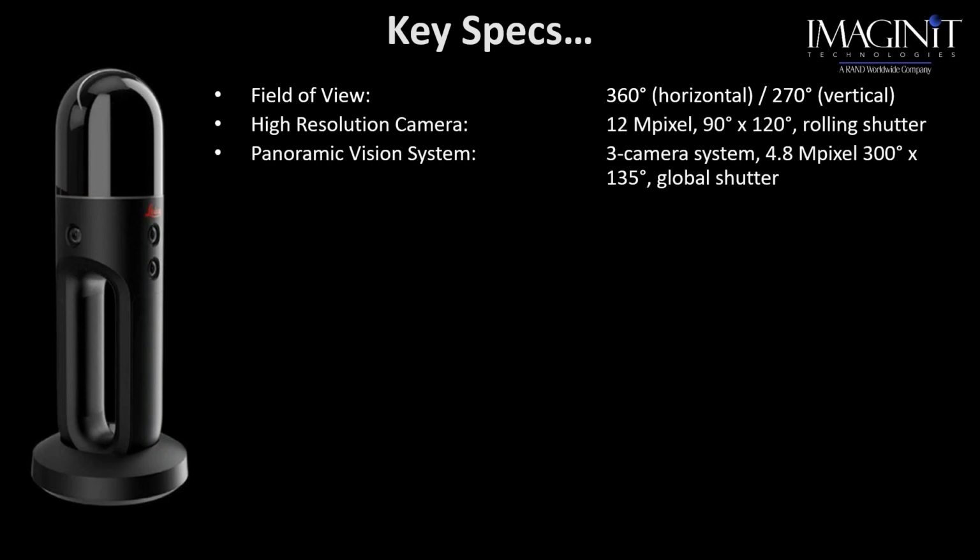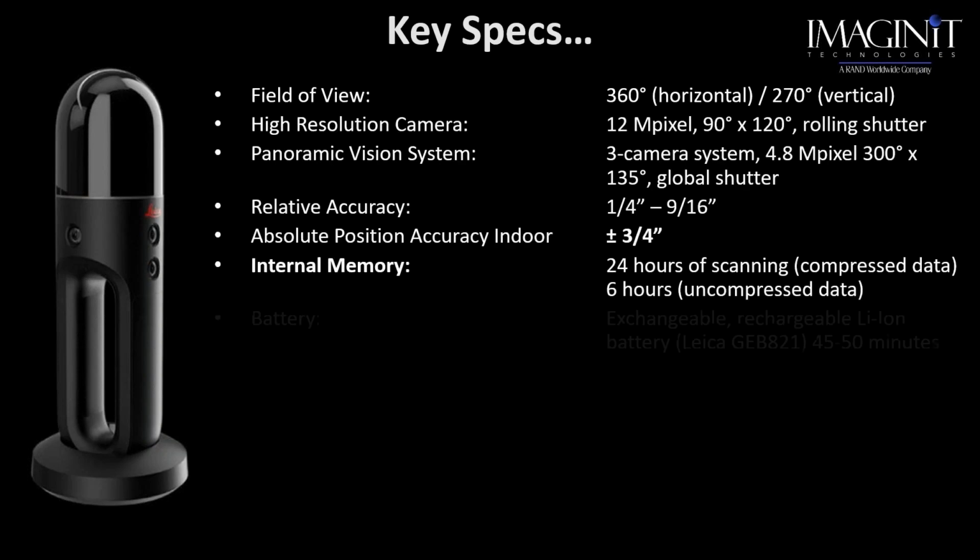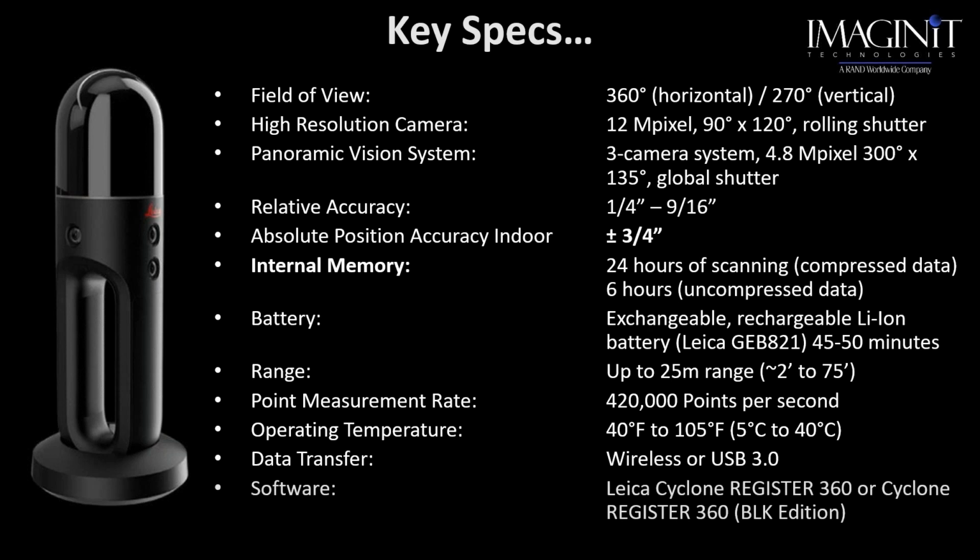Looking at just some of the key specs, again, we are collecting 420,000 points per second with an absolute position accuracy of about 3/4 of an inch indoors. So having that quality in a handheld is pretty remarkable. There are other units that get close to that, but not quite.